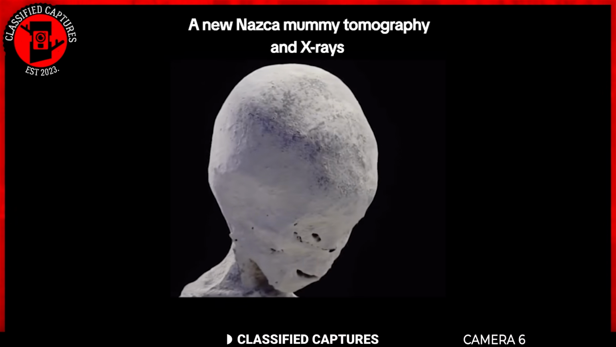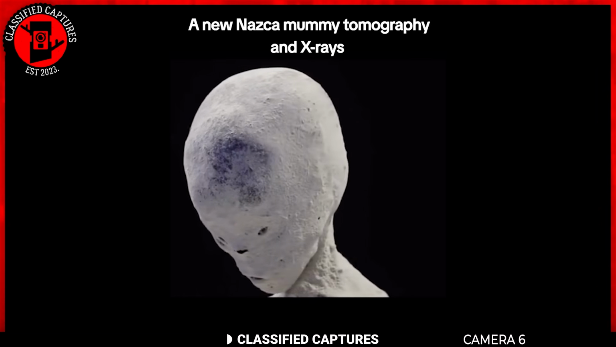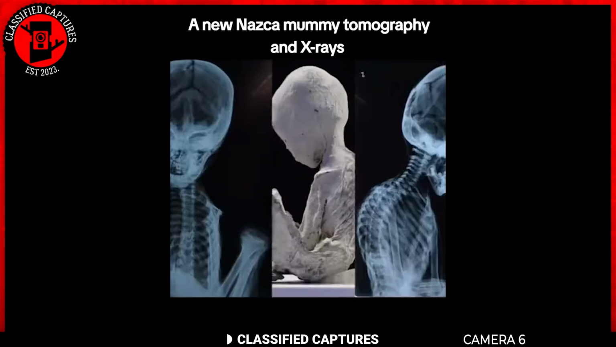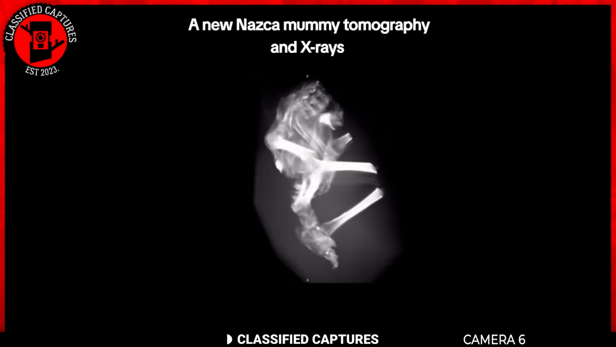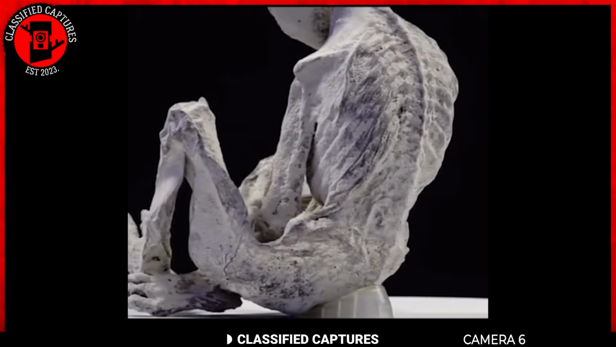There have been a lot of archaeological findings of mummies with strange body proportions discovered in different parts of the world. Some people claim that they're merely dolls made from bones, and others believe these mummies are evidence of aliens that once roamed the earth. Take a look at this alien-looking mummy that was retrieved from Peru.